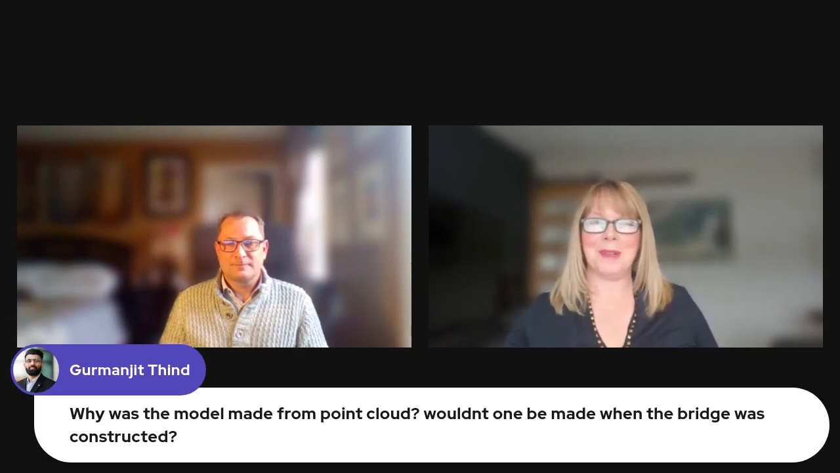Here's a question. Why was the model made from a point cloud? Wouldn't one be made when the bridge was constructed? Well, I can answer that question. This bridge is 67 years old. So we're dealing with a very old structure here in Halifax.